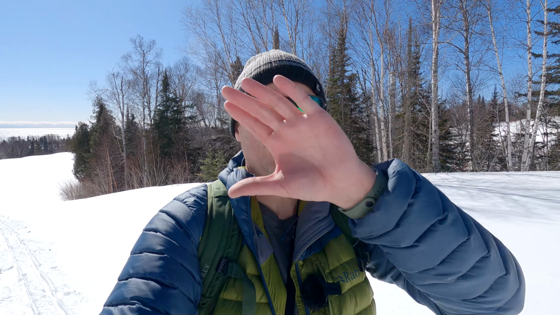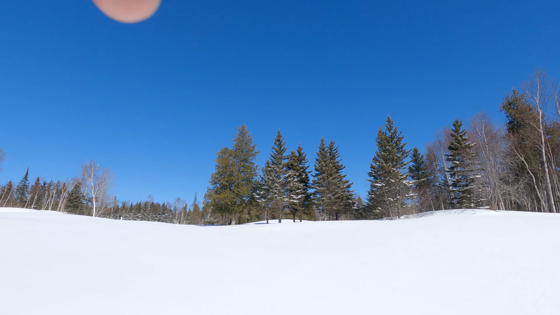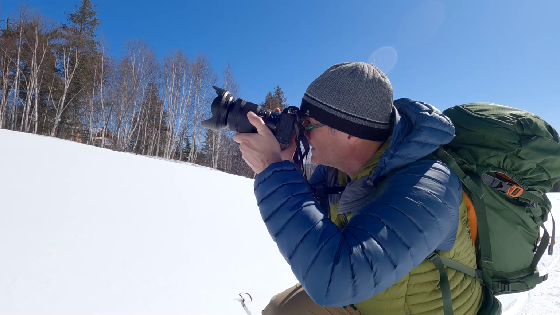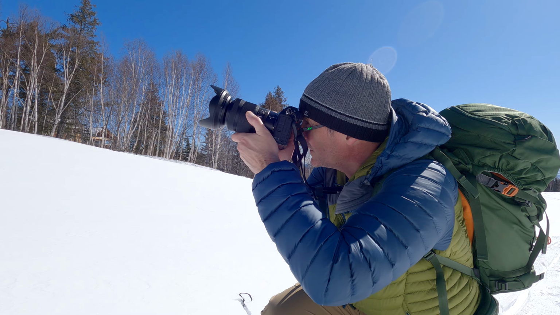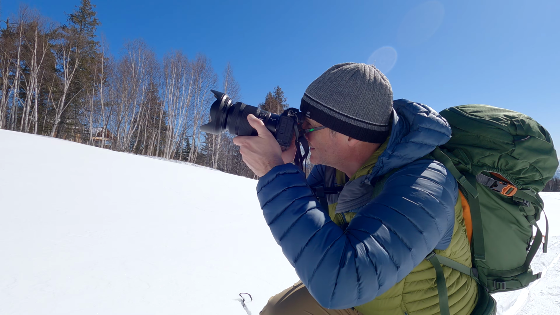So there's a row of trees up against the blue sky, this little row right here, and it looks really cool. So I'm gonna try to isolate those trees so that they stand out in the picture. Just getting down a little bit lower to the ground, just so I can get more of that blue sky above them. This square format is actually kind of challenging. I'm not exactly sure where to put the horizon. So I'm trying with a lot of snow, I'm trying with the trees in the middle, and I'm trying with a lot of blue sky. So we'll see which one turns out to be the best.